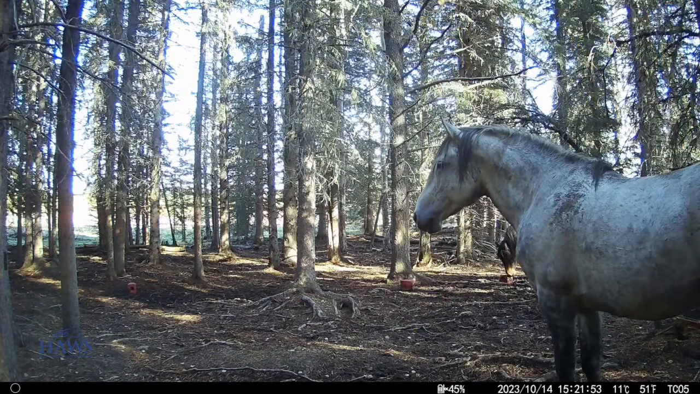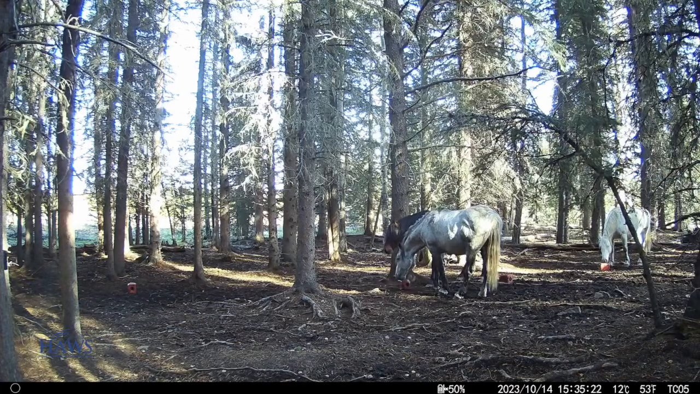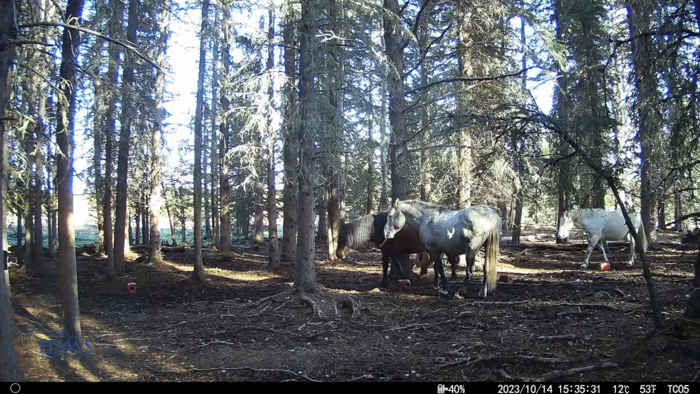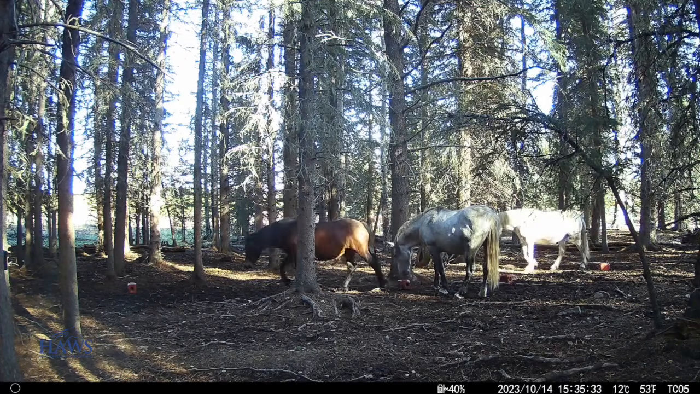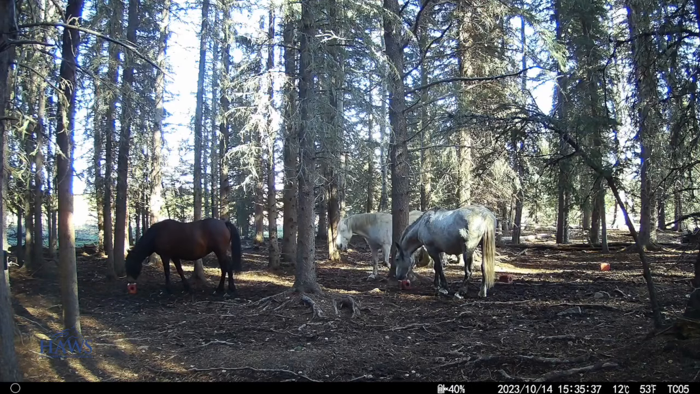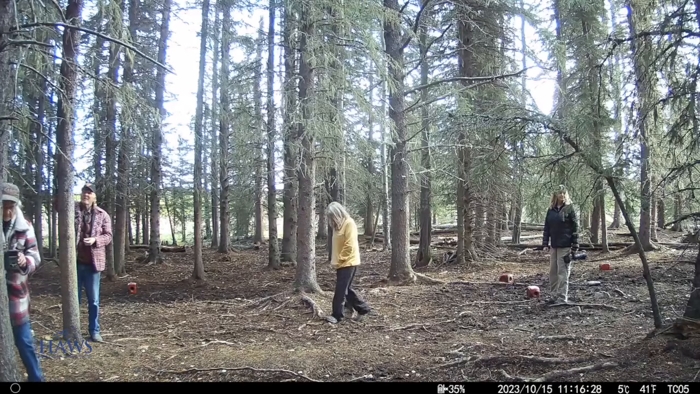Here's a shot of Grayson. We haven't seen him for a week or two, so he's still in the area. This is just on the 14th, so last week, and he's still got his two mares with him. It'll be interesting to see what kind of foals we have in the spring from this band. He's a pretty good sized horse, this Grayson. And of course that mare, well, both of them are pretty good, but I see baby belly on the one for sure.